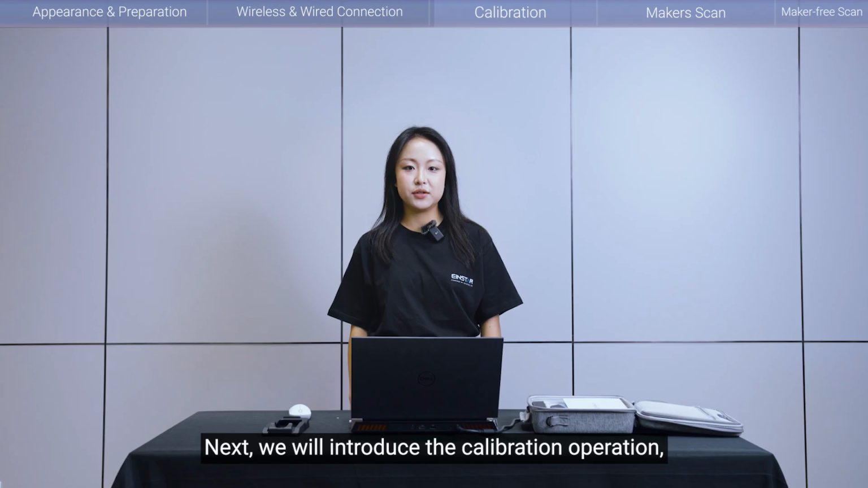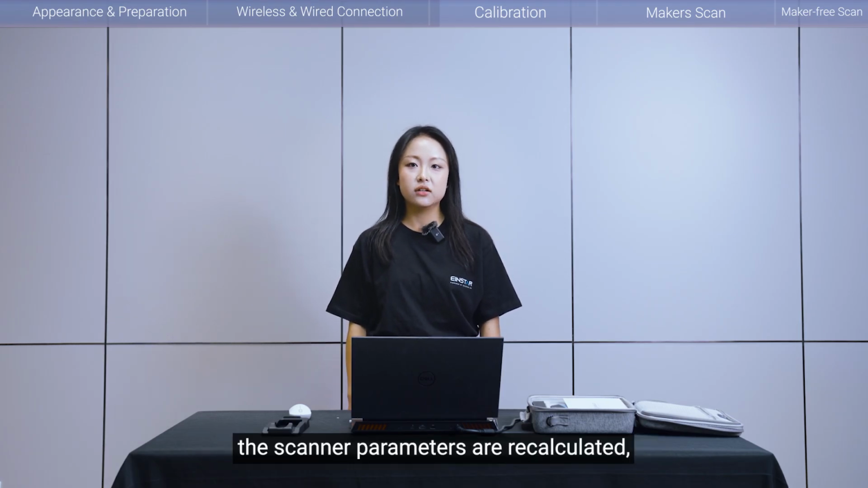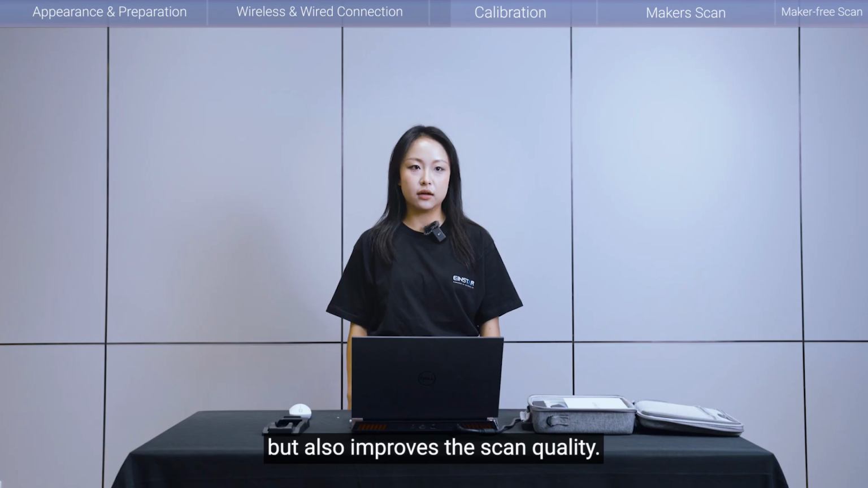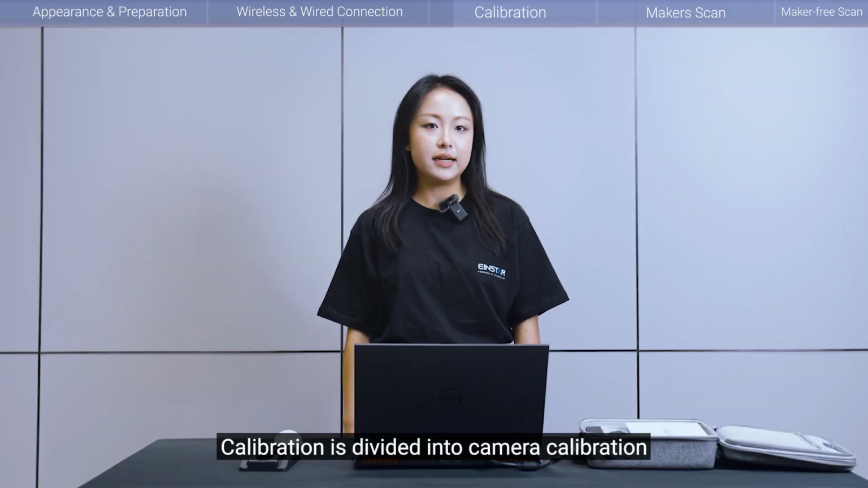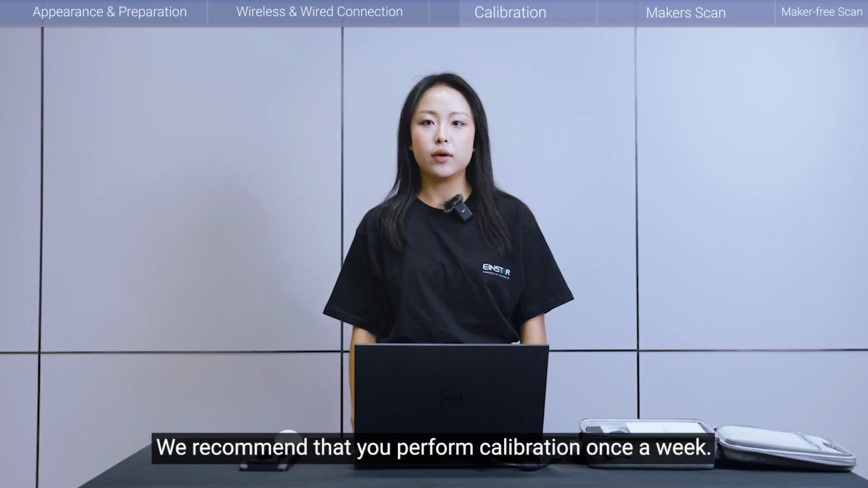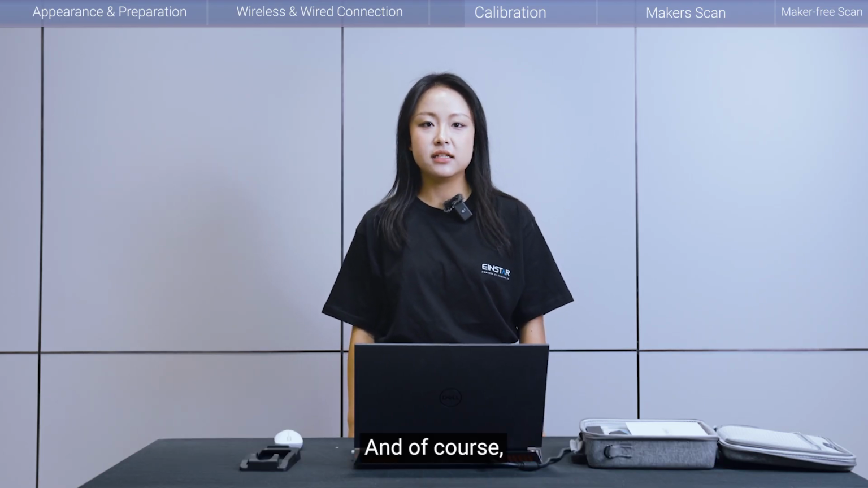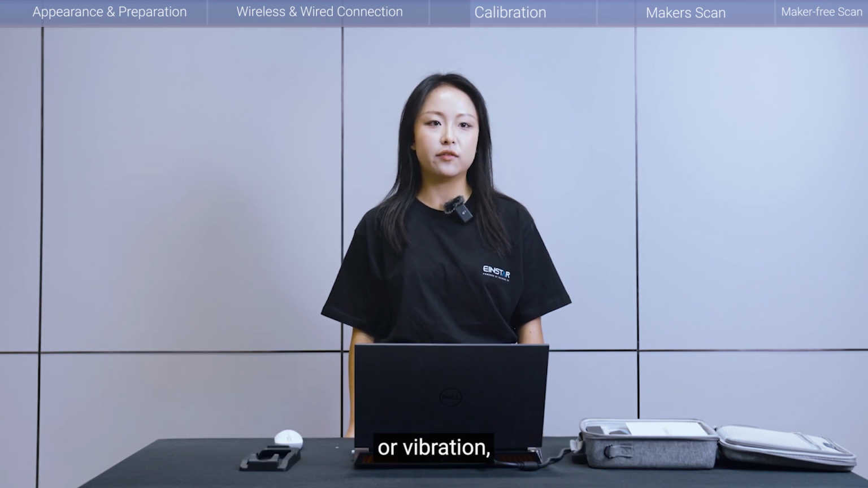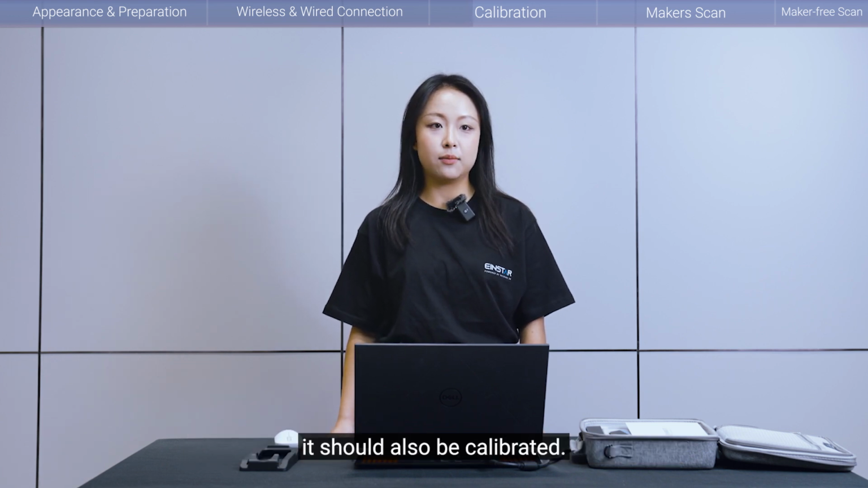Next, we will introduce the calibration operation. With calibration, the scanner's parameters are recalculated, which will not only ensure the accuracy of the scanner, but also improves the scan quality. Calibration is divided into camera calibration and white balance calibration. We recommend that you perform calibration once a week. And of course, if your scanner has experienced significant shaking or vibration, it should also be calibrated.